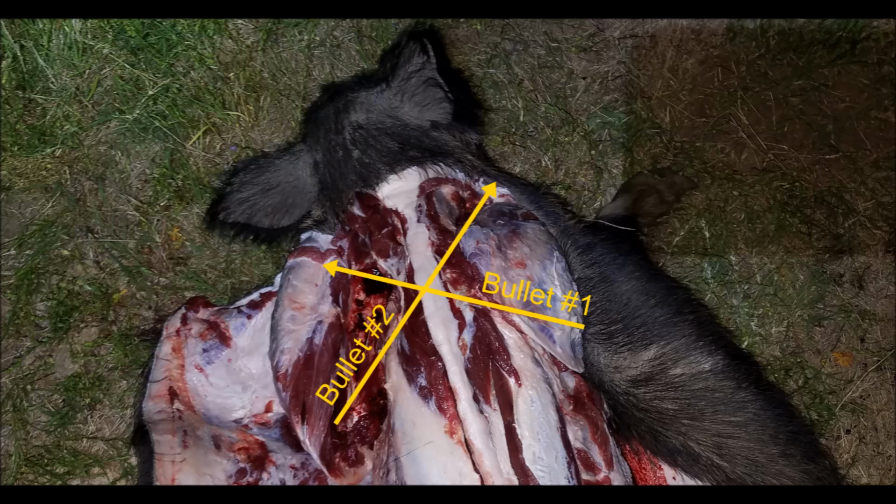Bullet number 2 went through the left side shield, left scapula, then through the ribs, right by the vertebral column on the left side, passing underneath the vertebral column, through the ribs on the right side, traveling forward, missing the scapula, and being stopped under the skin at the neck. The lack of bleeding around the path of this bullet near where it ended indicates to me that the heart had stopped pumping by the time it made its transit.